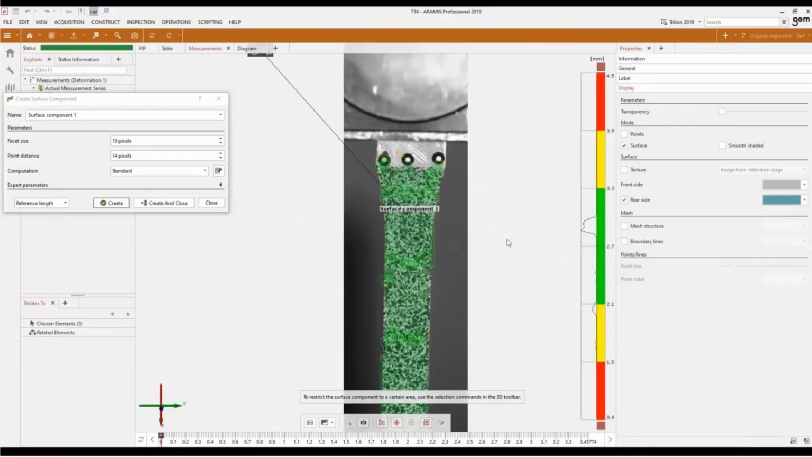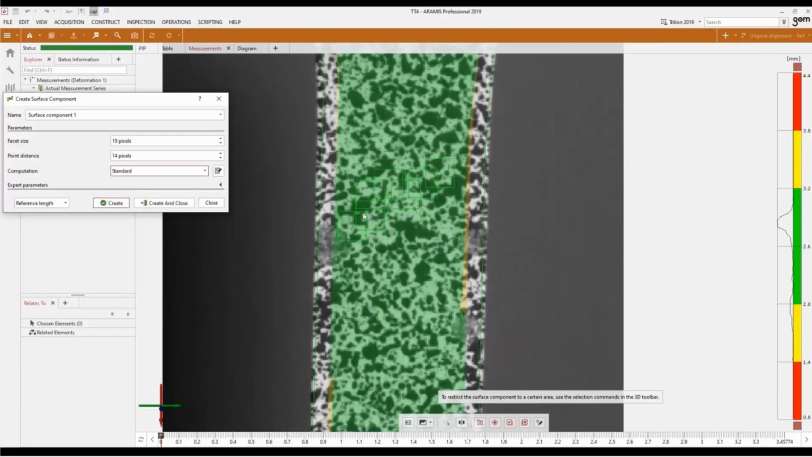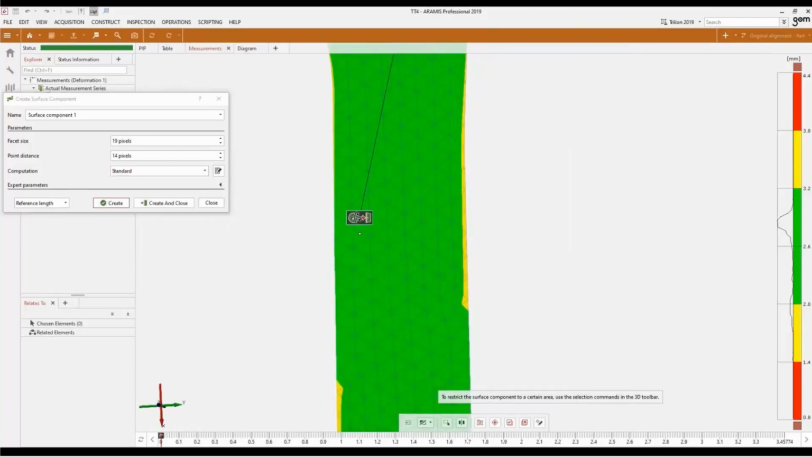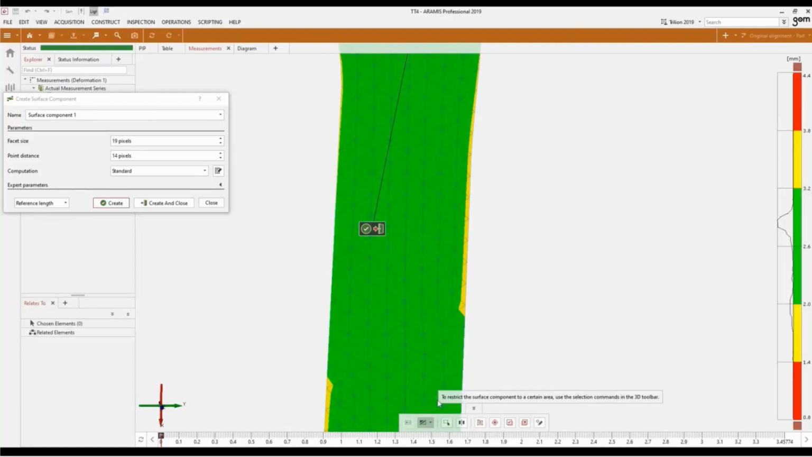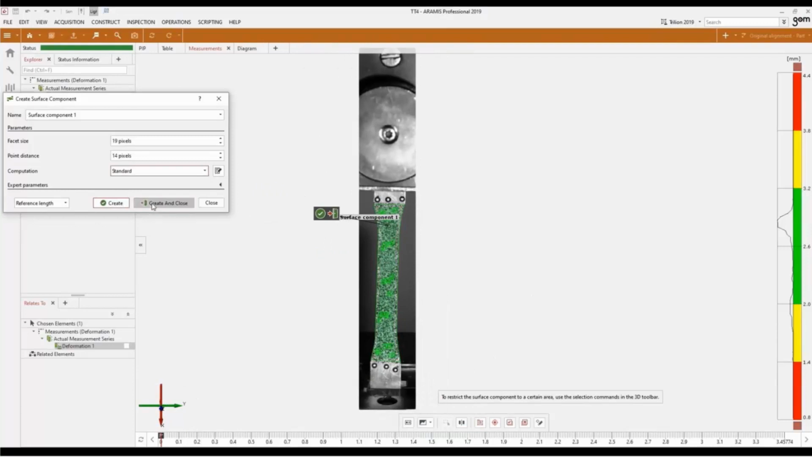You also may notice that there are some jagged edges across the part here. I can clean up these edges just by using the deselect polygon tool. So I'm going to outline the part here and clean up those edges. And then once I'm done, I'm going to right-click and finish. These little boxes here are facets, and these are what's used to identify the surface there. That's just a little close-up of the mesh structure. And then when I do the image overlay back on, I'm going to go ahead and create my surface component.